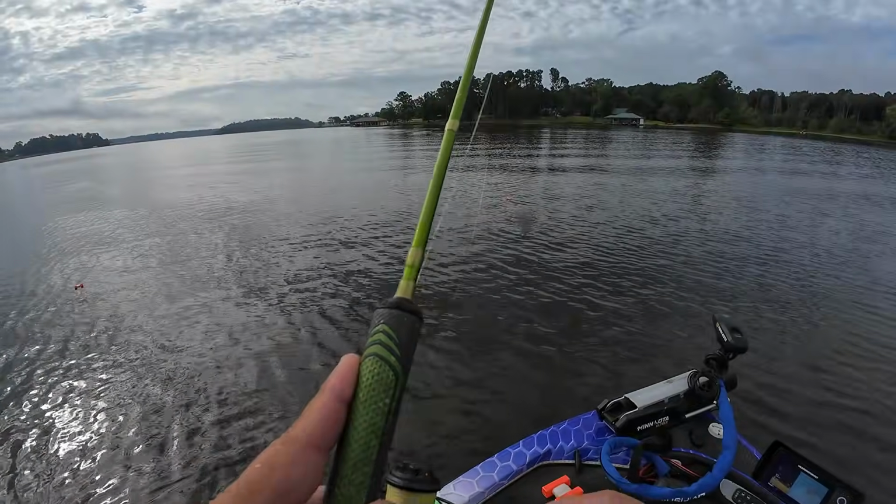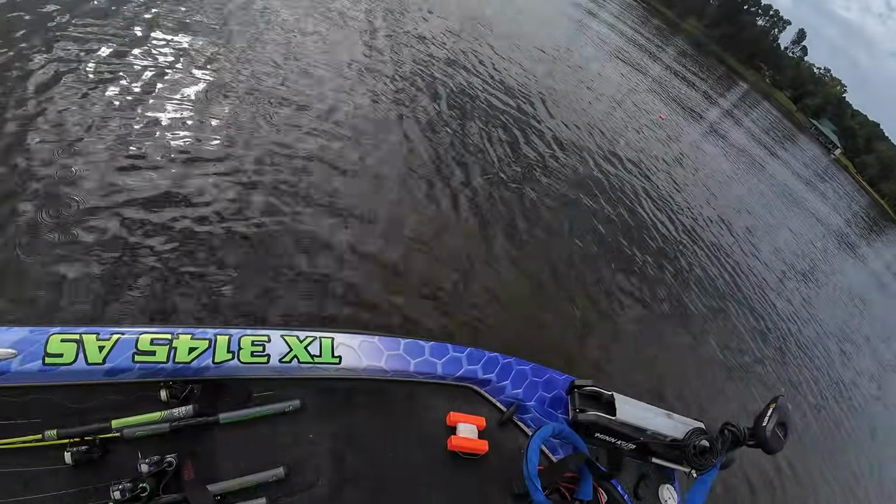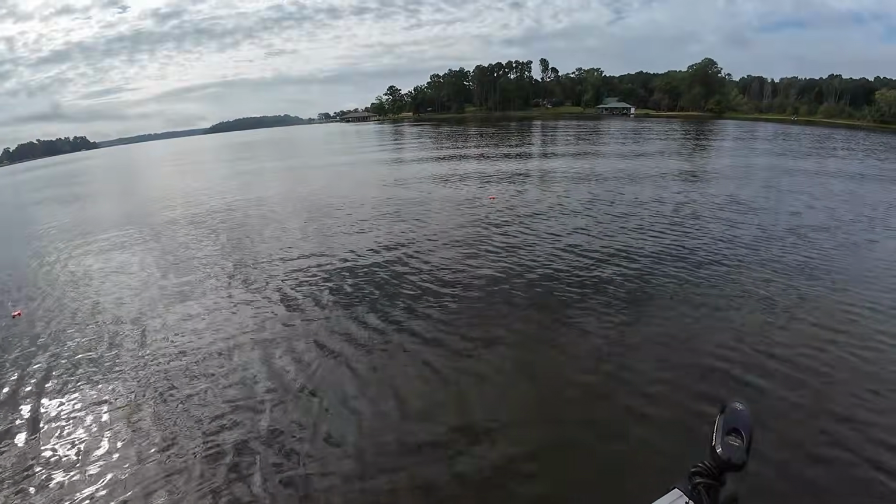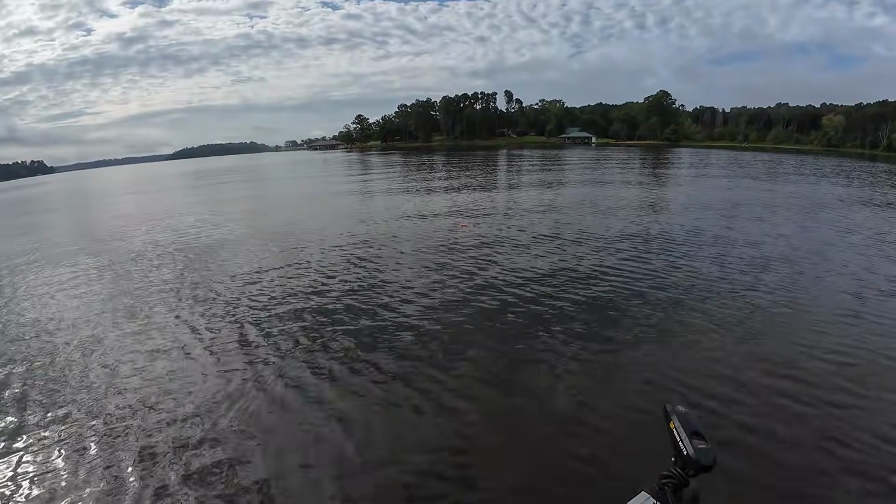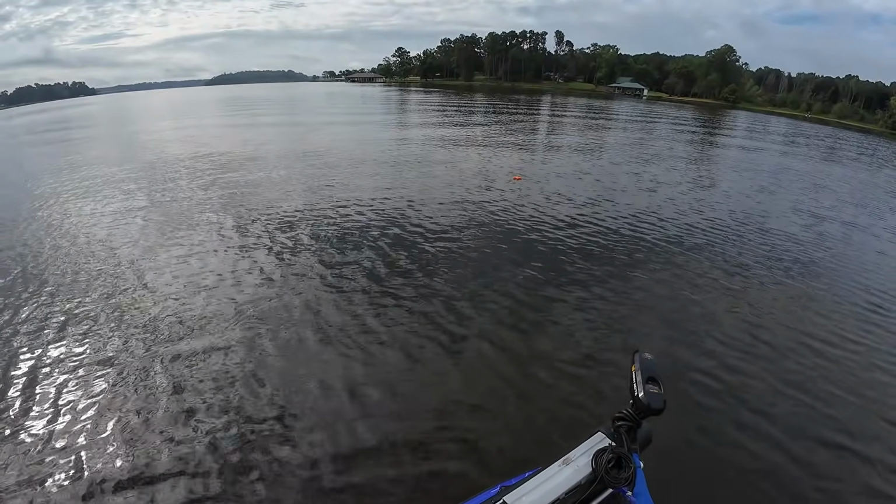Okay guys, these fish are not active. I'm not going to waste my time with them. I'm going to run back across here. Let me show you real quick. I mean, there's definitely fish on this pile. They just don't want anything to do with anything.